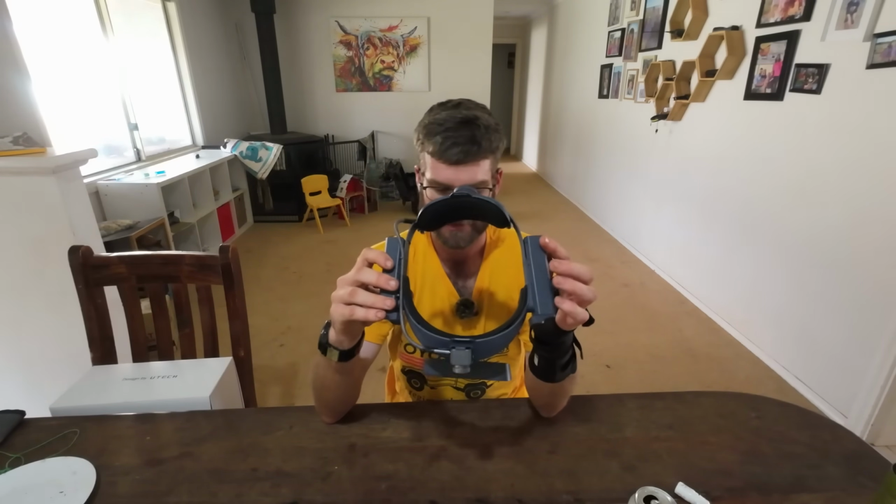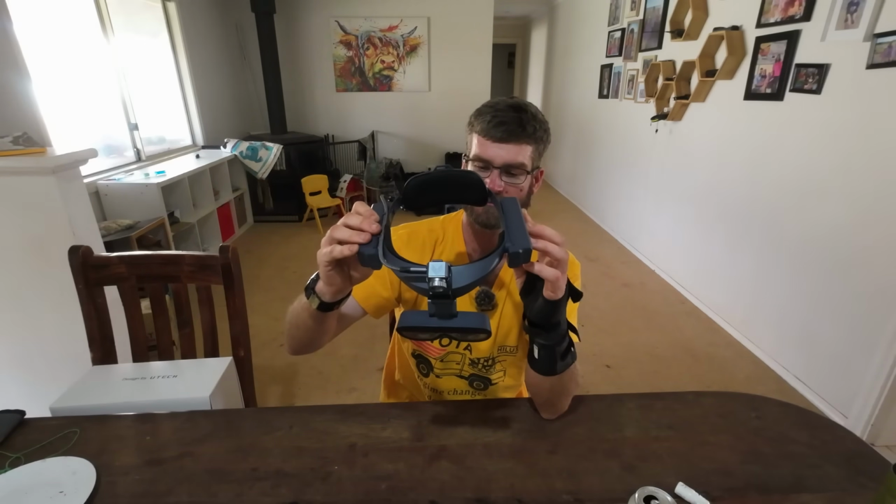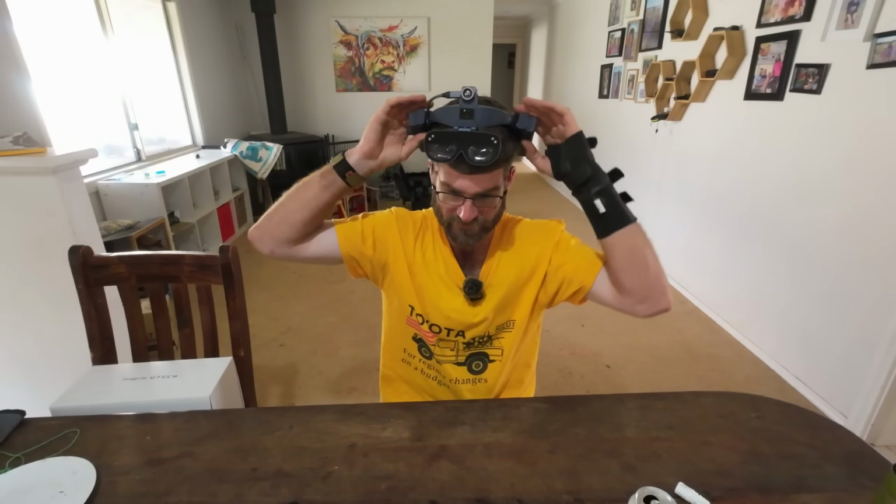So that unit is quite nice, quite good, and it was really cool seeing it show up in the optic, and that's where I was kind of interested if I could use these as an alternative display for my rifle scope.